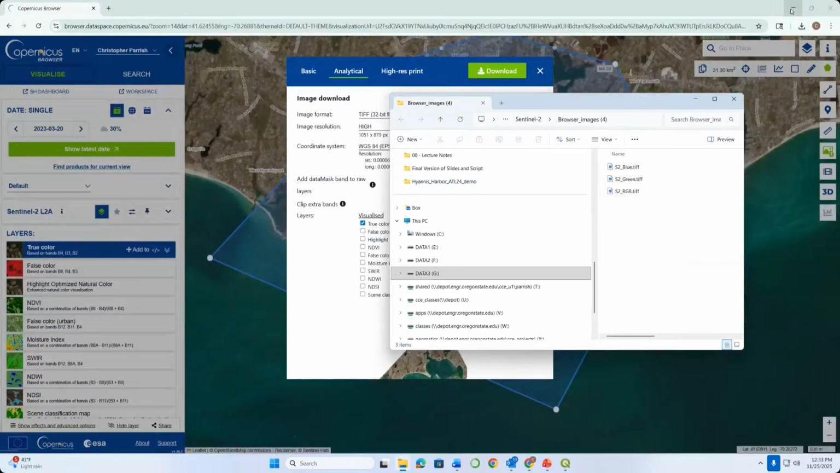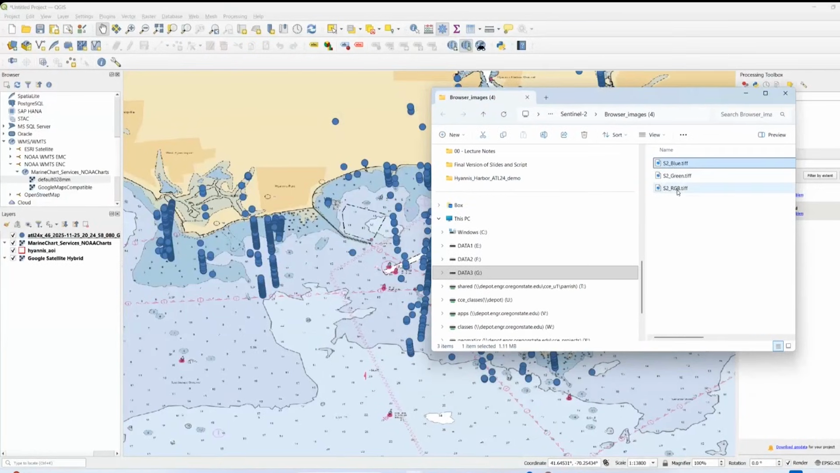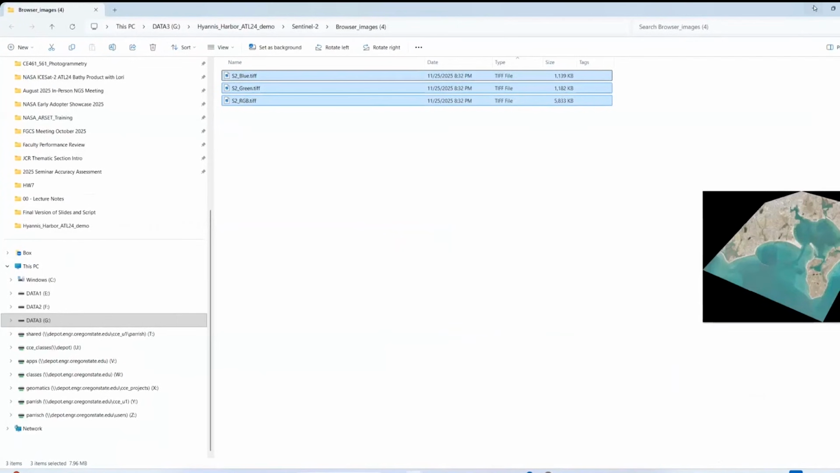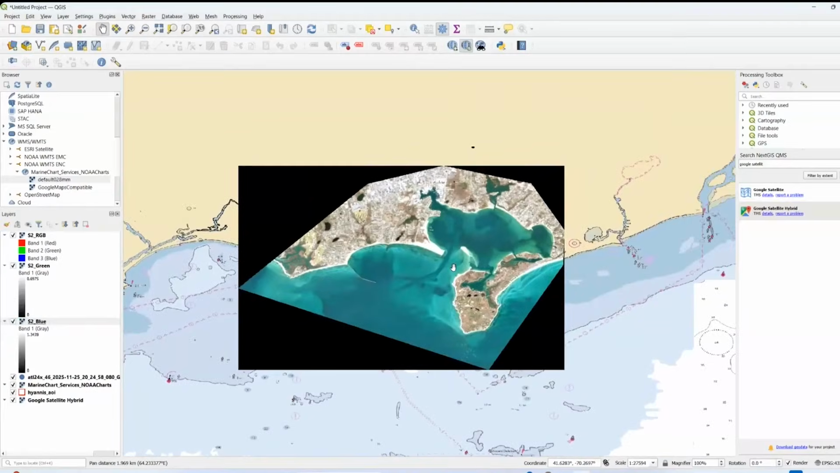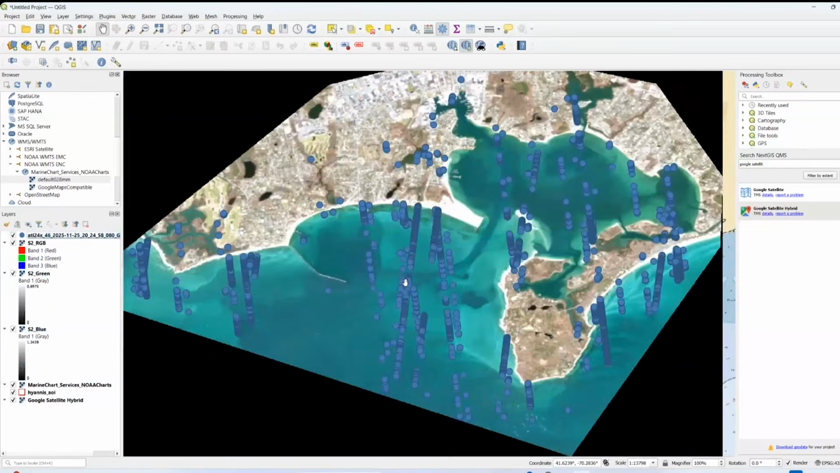At this point, I can get out of that Copernicus browser, and this is another case where I can just drag and drop these. So I'll just drag and drop those right in. Whoops. So it looks pretty good. Here I am back in QGIS. I've got my RGB image up at the top. If I want, I can go ahead and take my ATL24 bathymetry and drag that up to the very top, so that we can see where the ICESat-2 bathymetry is on top of the Sentinel-2 imagery.